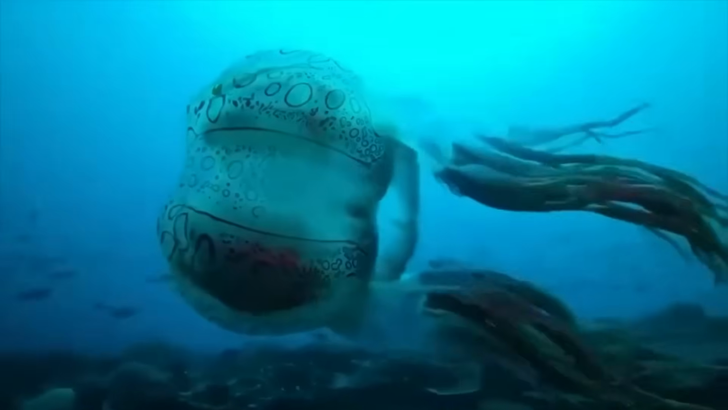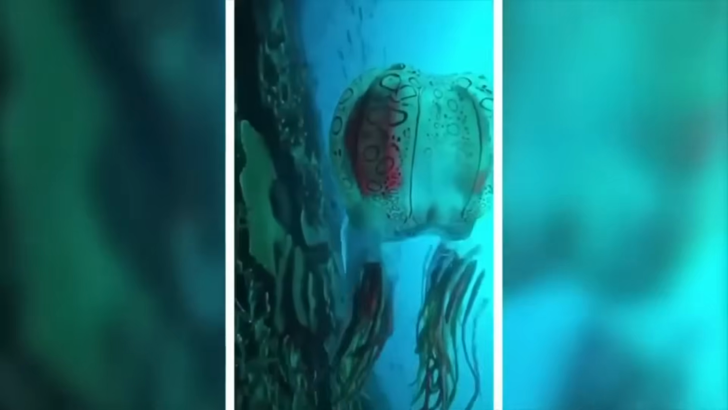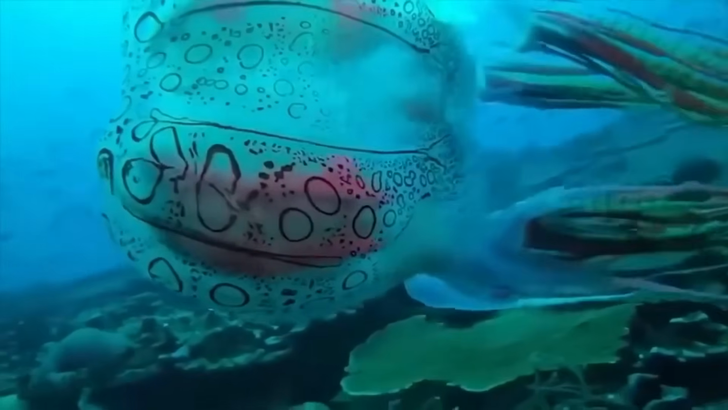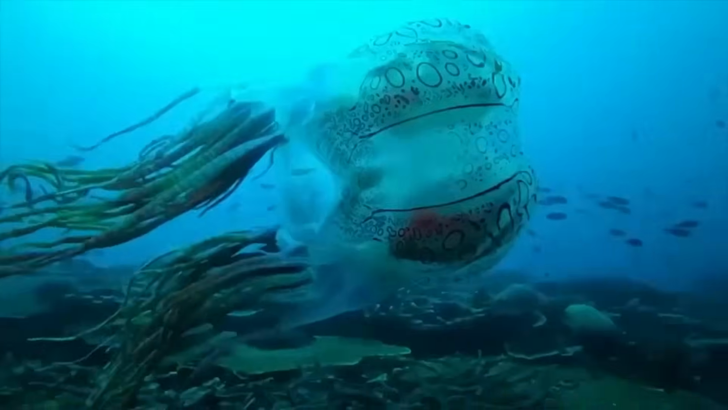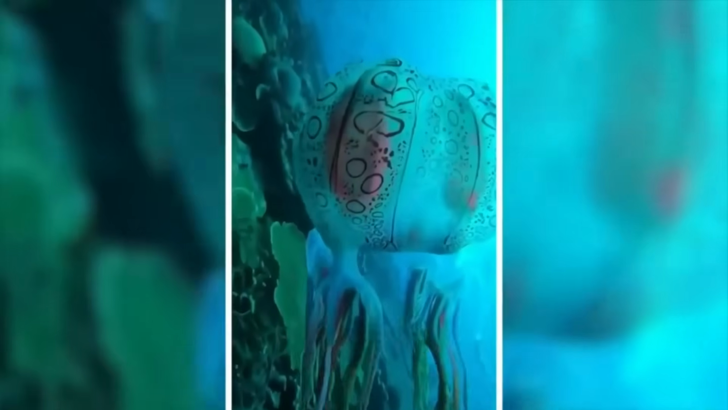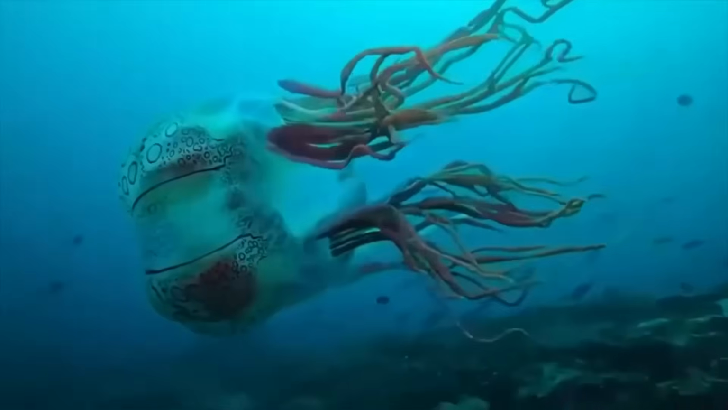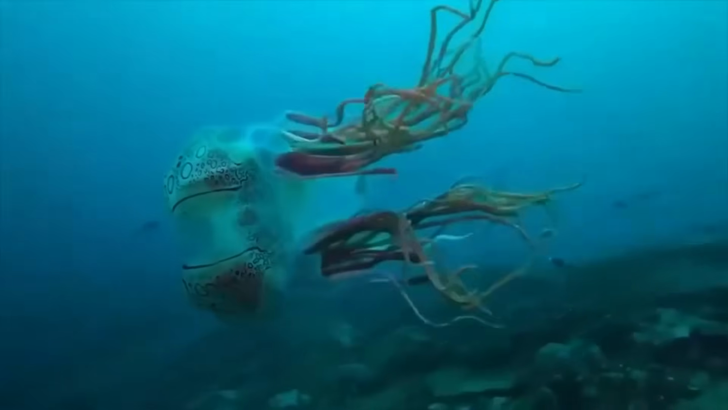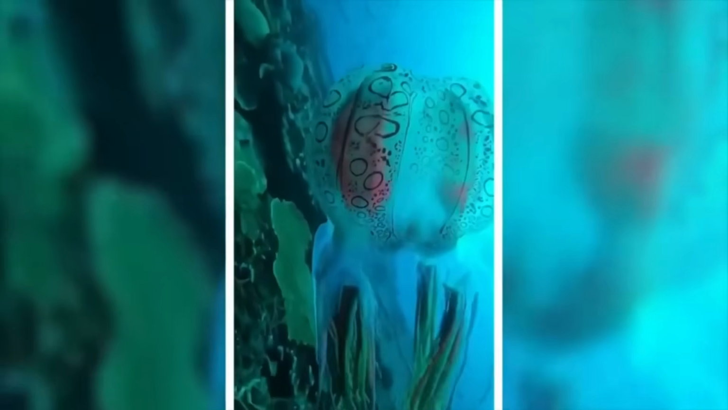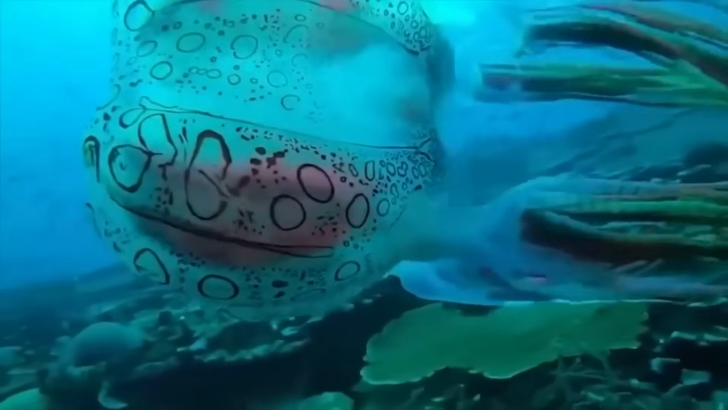Box jellyfish. Now let's talk about this deadliest but the prettiest creature ever. It is the box jellyfish. Now, don't be fooled by its delicate and almost see-through appearance. This thing is a silent killer. Its venom is so potent that it can cause heart failure and kill you in just a few minutes. So if you're ever out there in the ocean and spot a box jellyfish, swim the other way as fast as you can. Trust me, you don't want to mess with this deadly beauty.